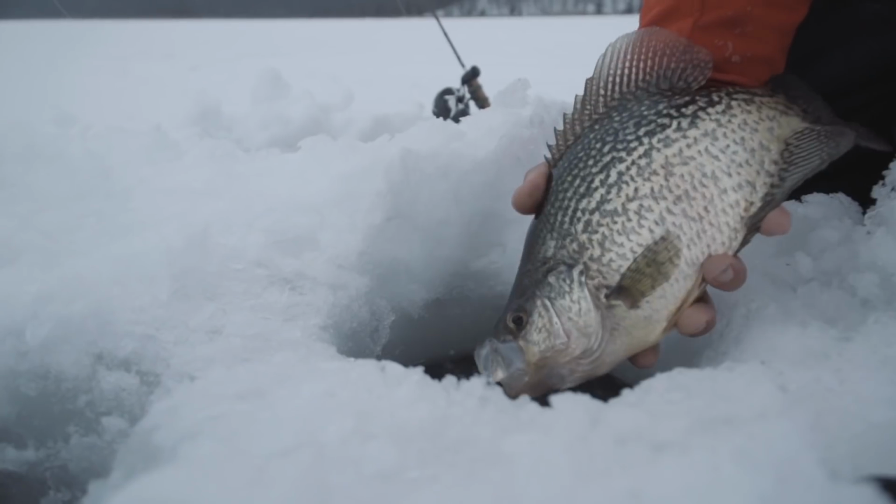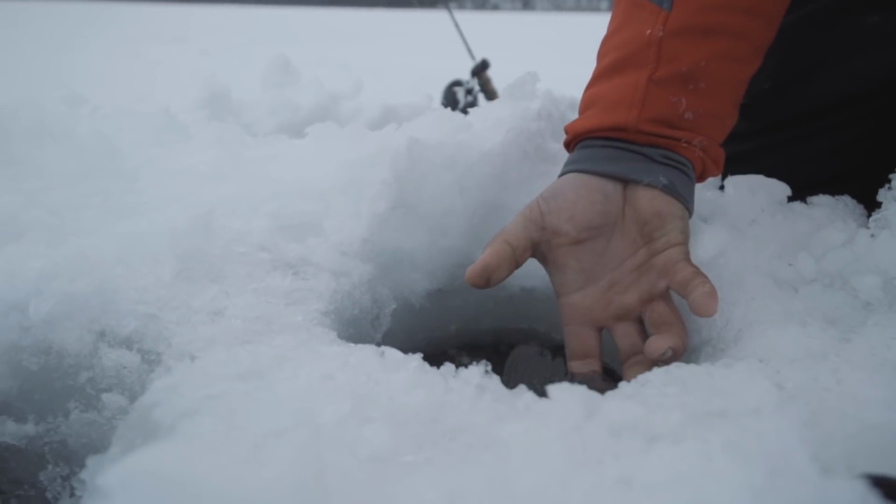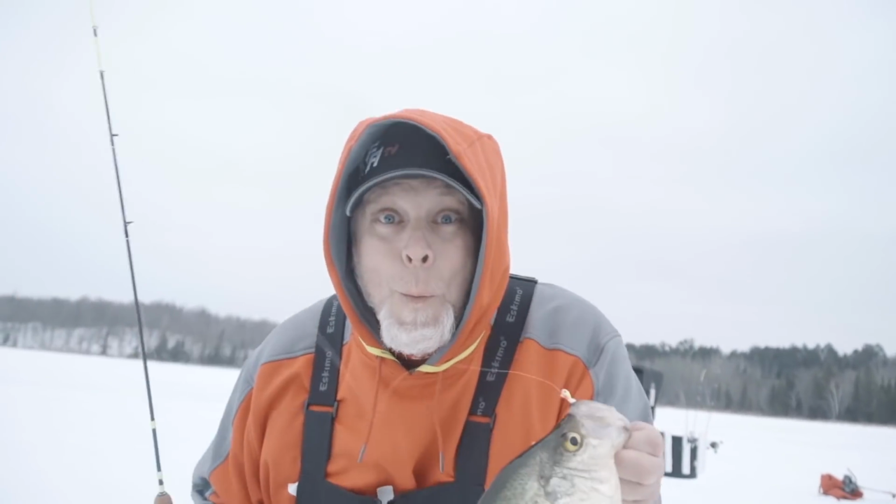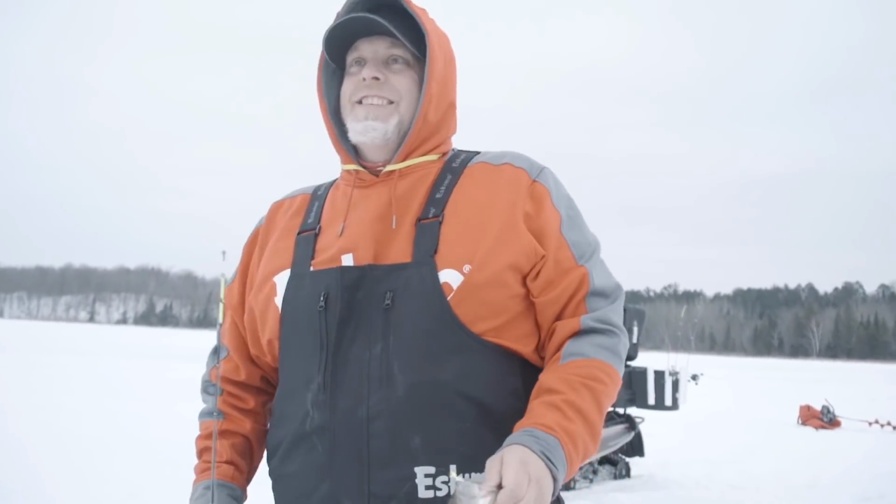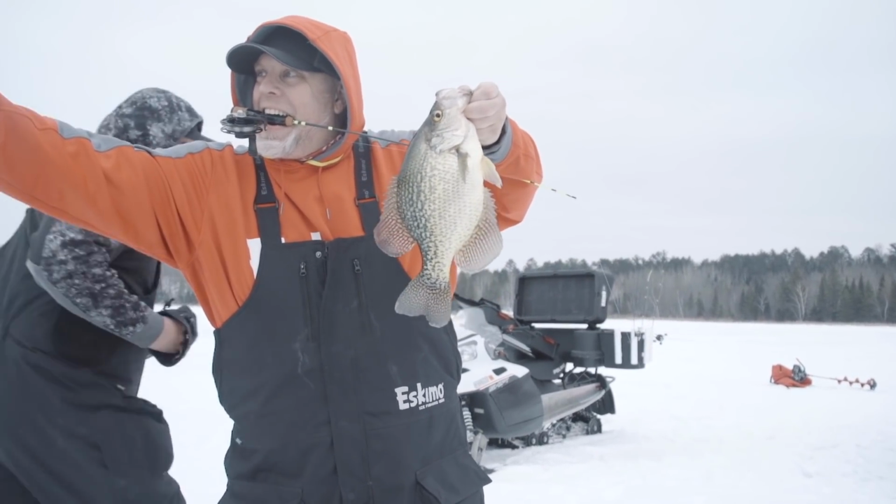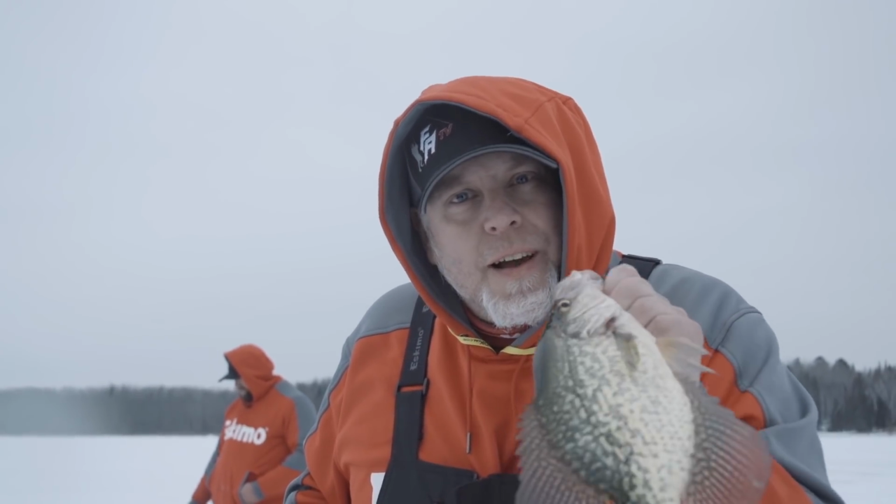Wow. Caught it. Fish number 3 for me this year. I had a late start, had a lot of stuff going on, but I'm out here now and I'm grinding it out.